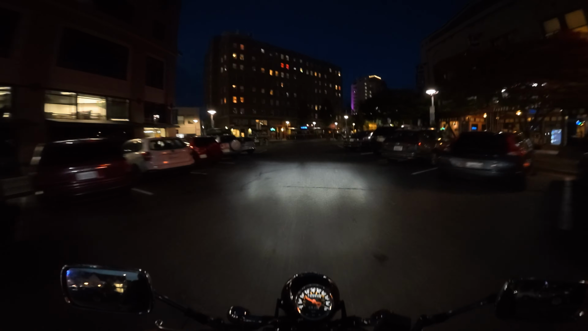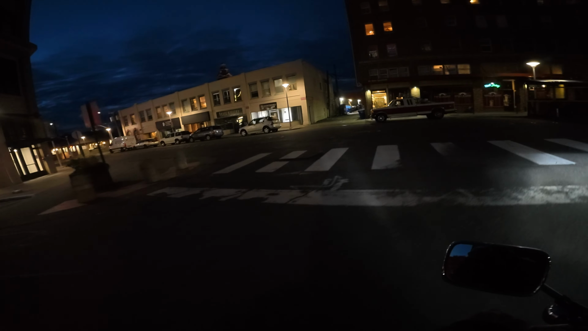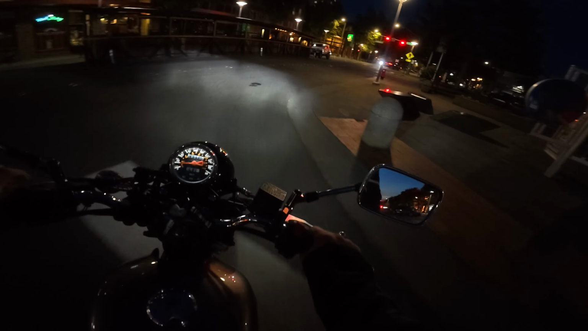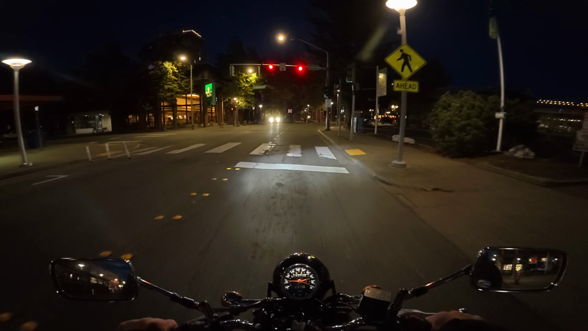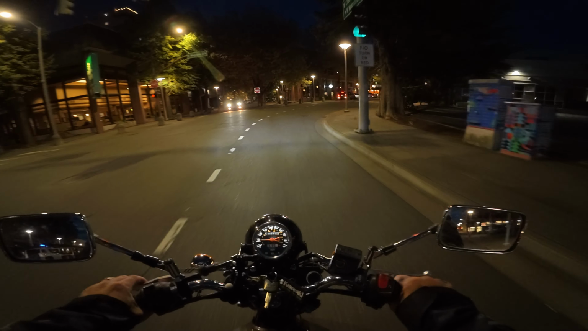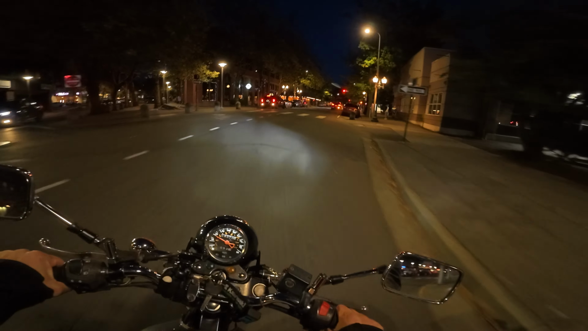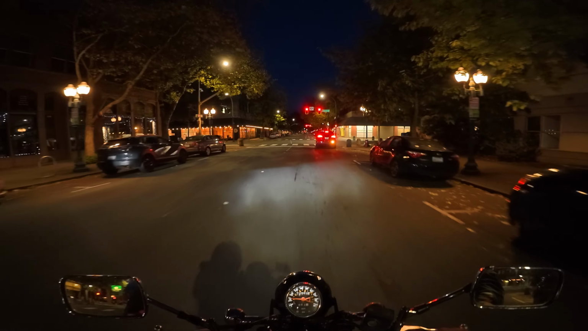What we're going to do is just this little downtown loop, and then when we get to the starting point again, we just adjust our ISO. So again, it's totally dark now, and ISO 100 through 12,000.